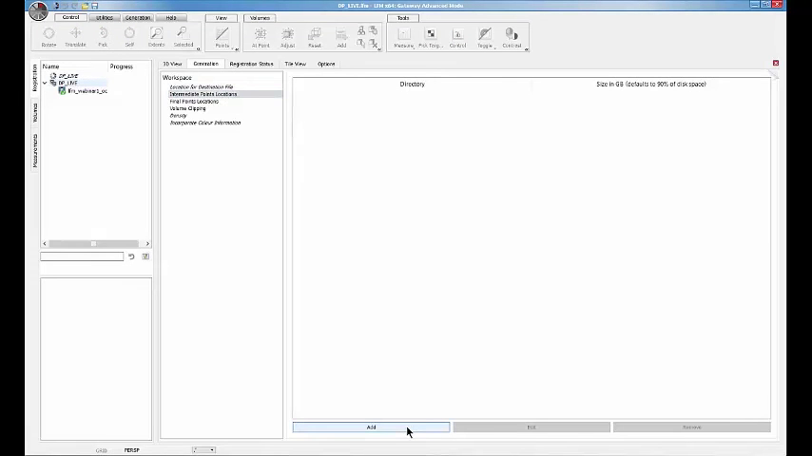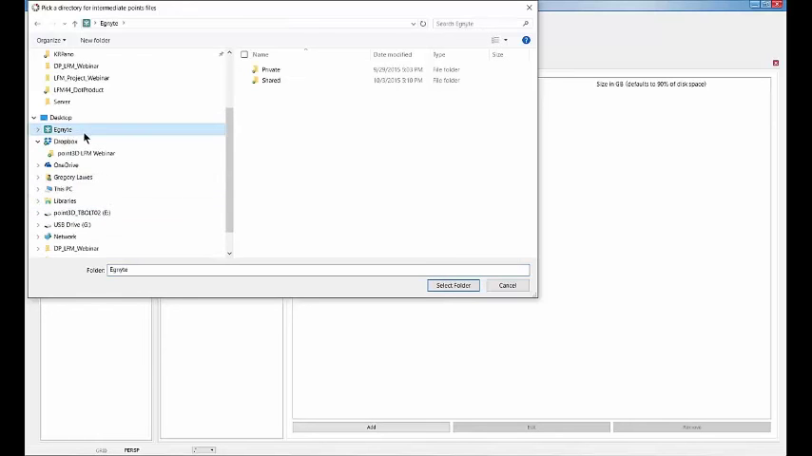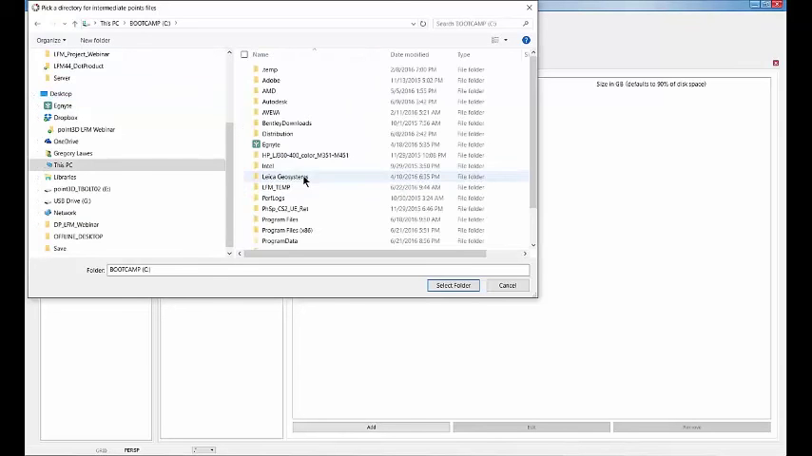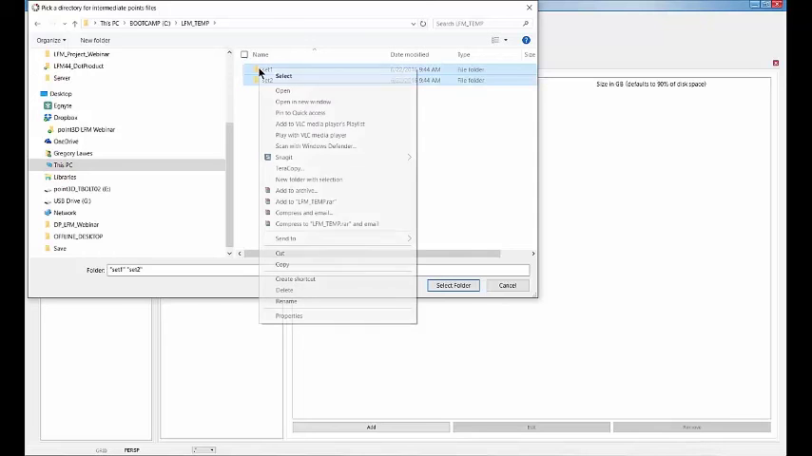Intermediate points is where our temporary files are created for its processing. On a small data set, it's not critical, but if you're doing a larger project, you want this typically to be on a separate drive from your normal data processing drive. So we're going to go to C drive. We're going to go to a folder we keep for this. The folder has to be empty.